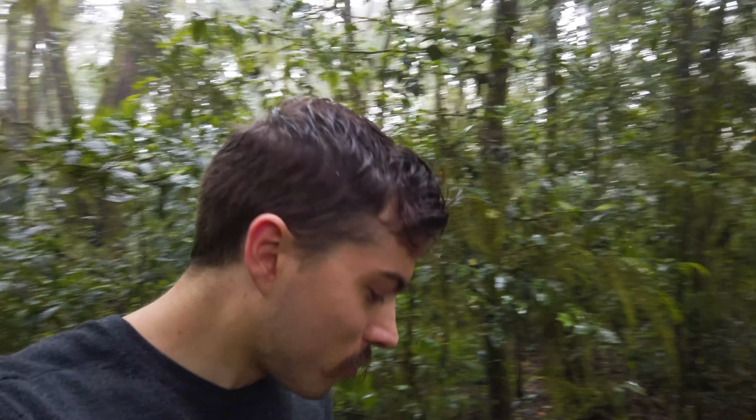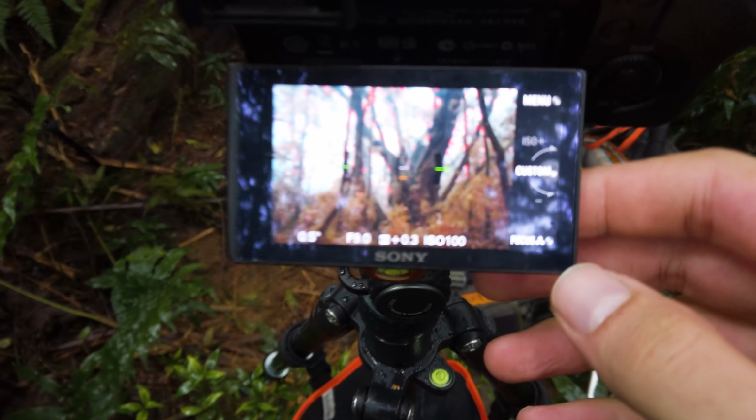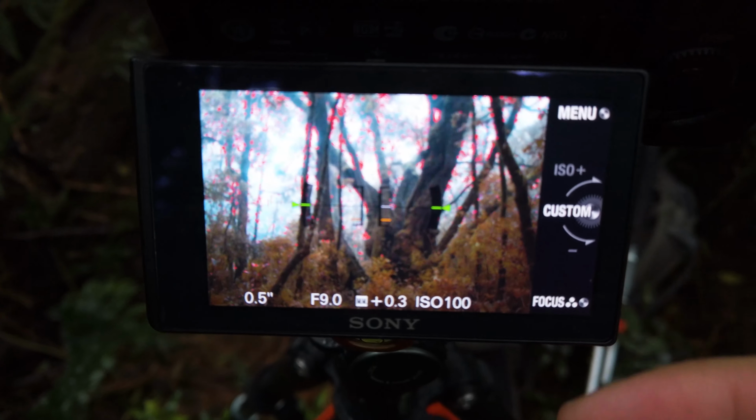So the camera's all set up now, and I've got to say, after I chucked the filter on that, the colors have just become insane in this scene. They absolutely look amazing and otherworldly. So I'll show you what it looks like on the back of the camera, and I think you guys will agree, it's pretty amazing. Once I put that filter on, it really changed the dynamic of the scene.